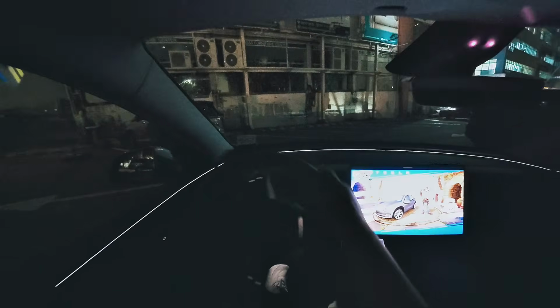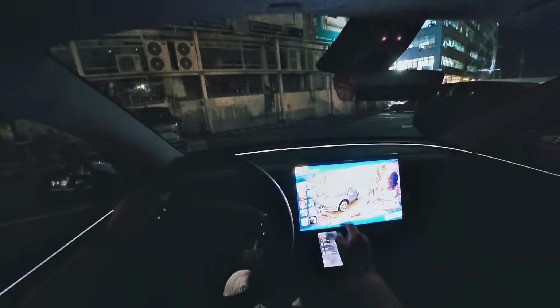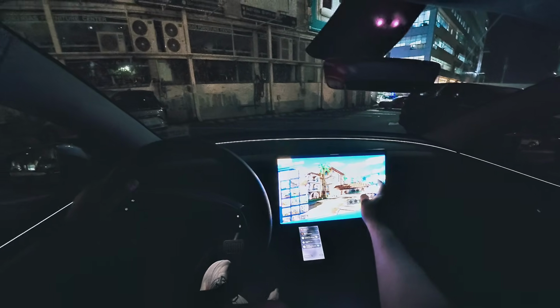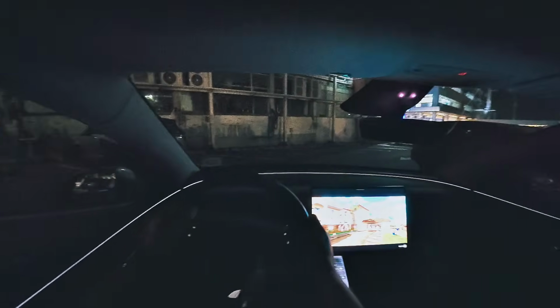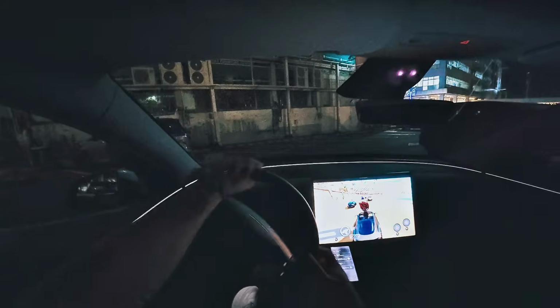And you can use your Tesla's steering wheel to control the game. That's right. The steering wheel is an electronic steering wheel. You got an electronic steering wheel right here. So even if you move left or right, it's gonna be fine here.